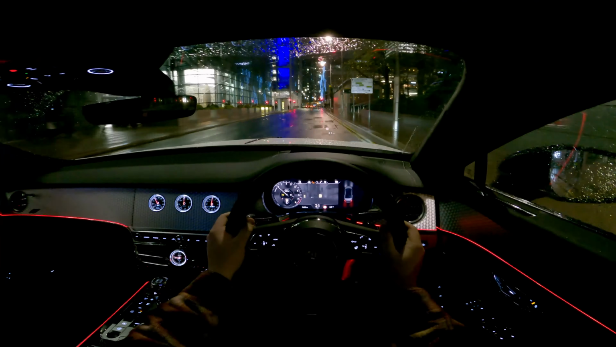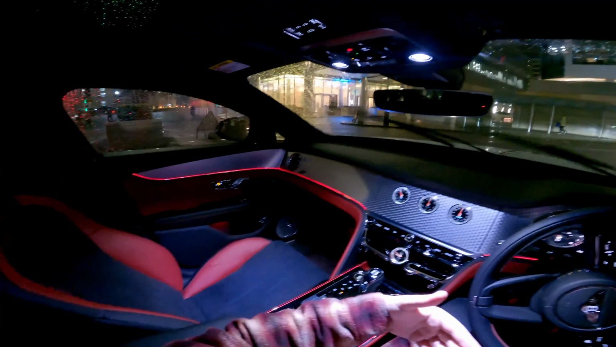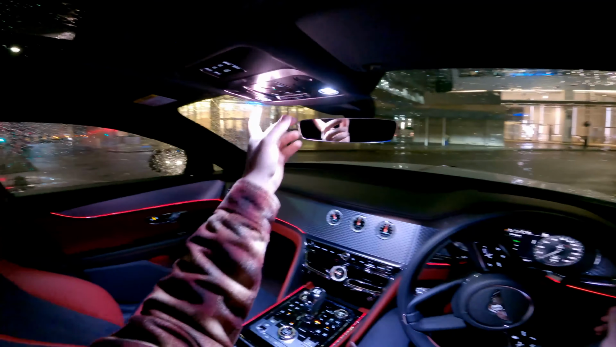The city looks beautiful tonight, even though it is pouring outside, but we are within the beautiful cabin of the Flying Spur, so it doesn't really matter. And going back to the color, I say the Stormtrooper spec, it's funny because on the inside it's black and red, so I guess you go Stormtrooper on the outside and you go Darth Vader on the inside, which is a super cool thing, and I do like that. It's quite something. I do love this spec.